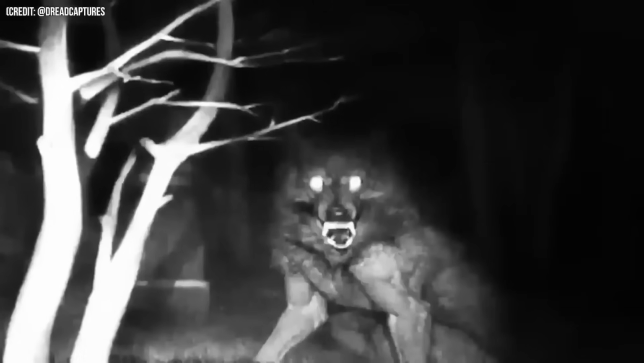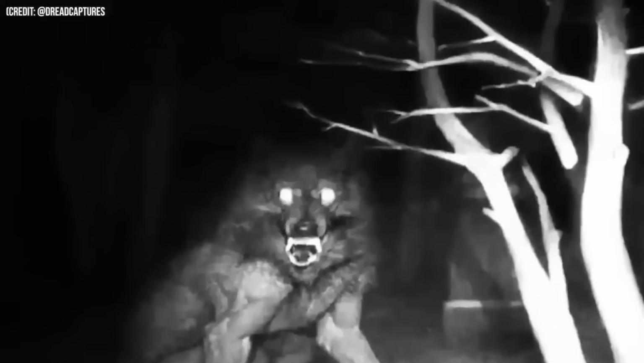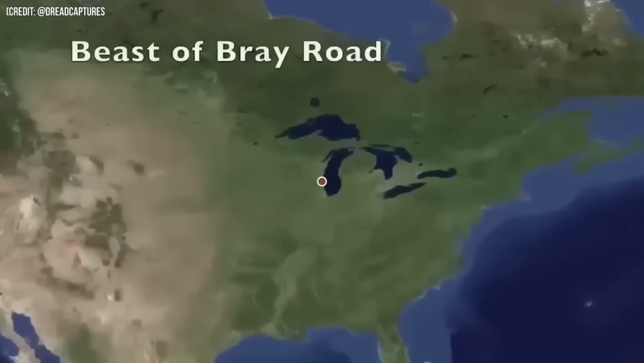A rare image captured by a trail camera shows a very strange creature. The creature looks like a wolf with its sharp canines and vicious look, but it has man-like arms and legs. This creature is known as the Beast of Bray Road.